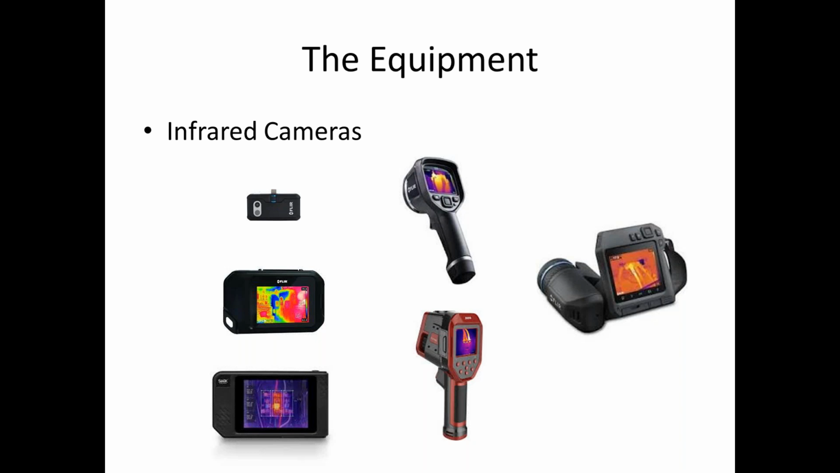As conditions worsen, it's many times difficult here in California, where we get 70 degree days outside all the time, and you get very small temperature deviations between inside and out, and sometimes with wet areas. The higher resolution cameras will obviously do a better job, but that's a significant investment for inspectors.